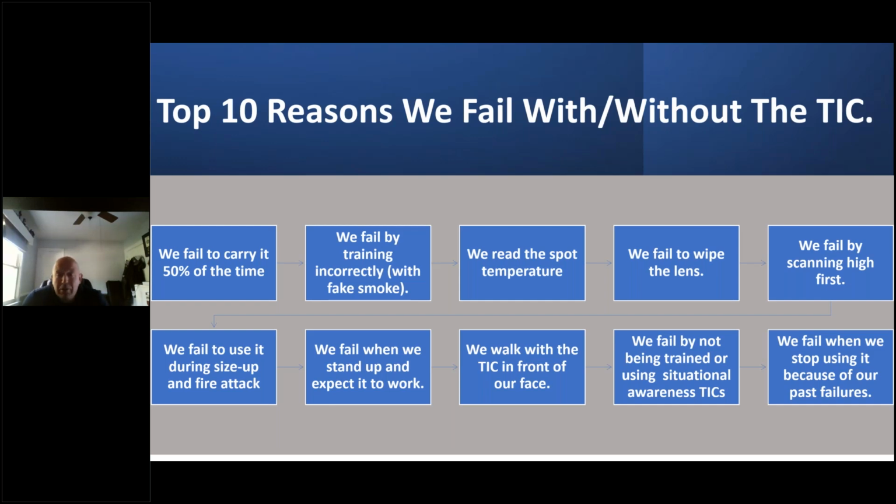The other issue is end user behavior. We fail to wipe the lens. You step into a fire environment from outside to inside, the first thing that happens, face piece fogs up. And what do we not do after we wipe our face piece? We don't wipe the lens of the camera. The camera does not have a windshield wiper on it. If you're standing up, number one, that's a problem. And if you don't wipe the lens of the camera periodically, it will develop moisture and particulate and the image will degrade, and you'll hear firefighters say, it whited out, or I had a bunch of gray. Big problem.